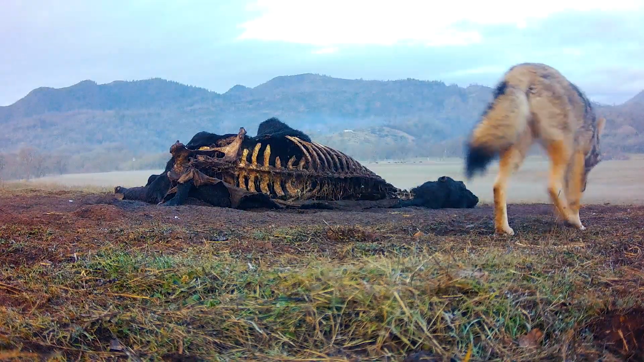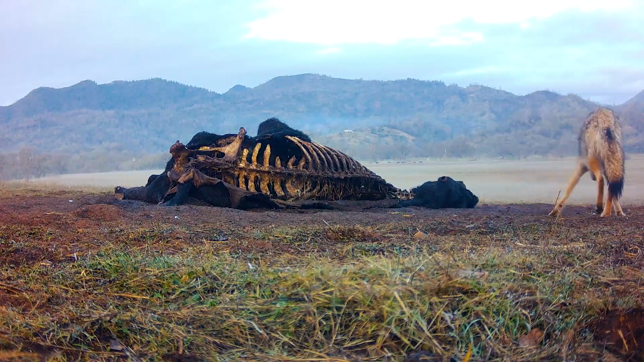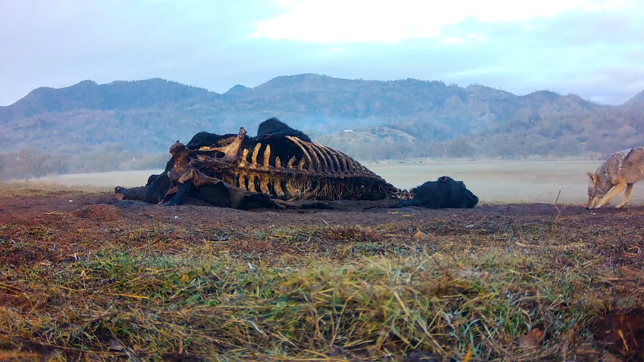It appears somebody is late for breakfast. The pickings are slim for this coyote, though from her splendid condition, she's no doubt already spent some time on this carcass.